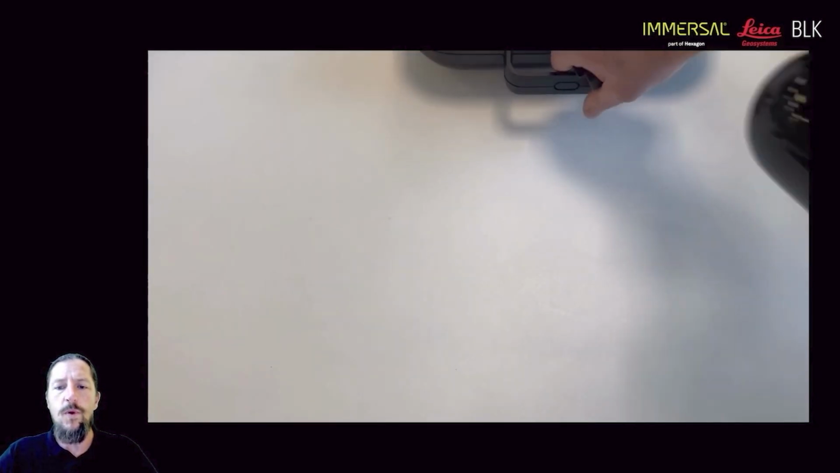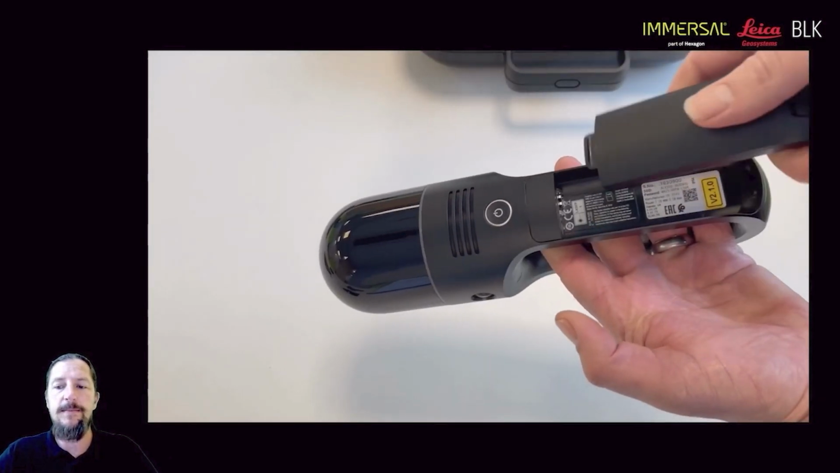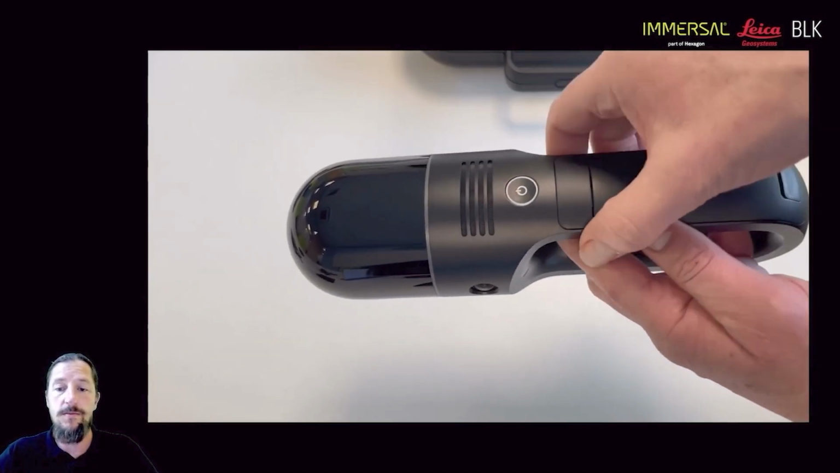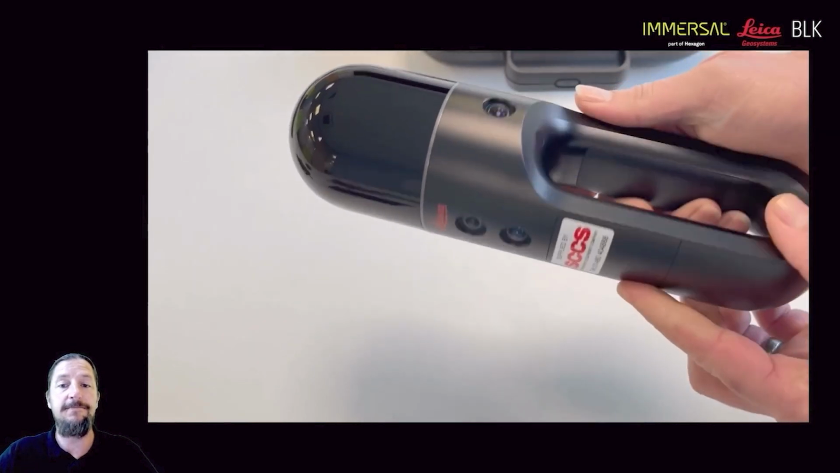Okay, so what we want to do is insert this battery. That's quite easy. Just put it in, it clicks into place, and there we go. Now we're ready to go scanning.